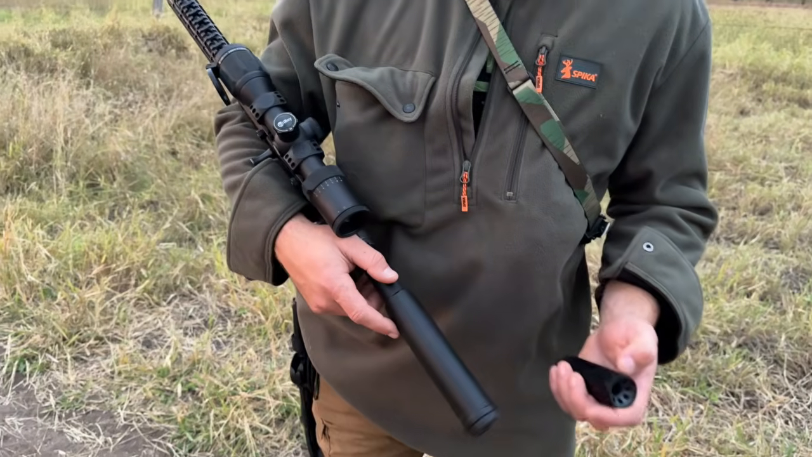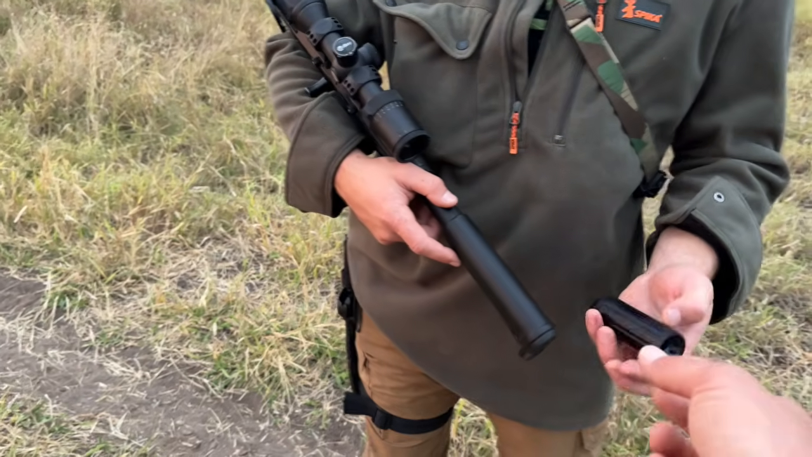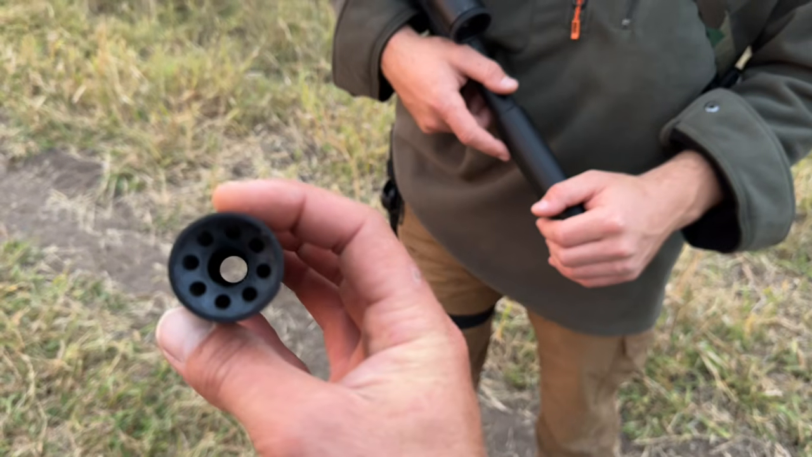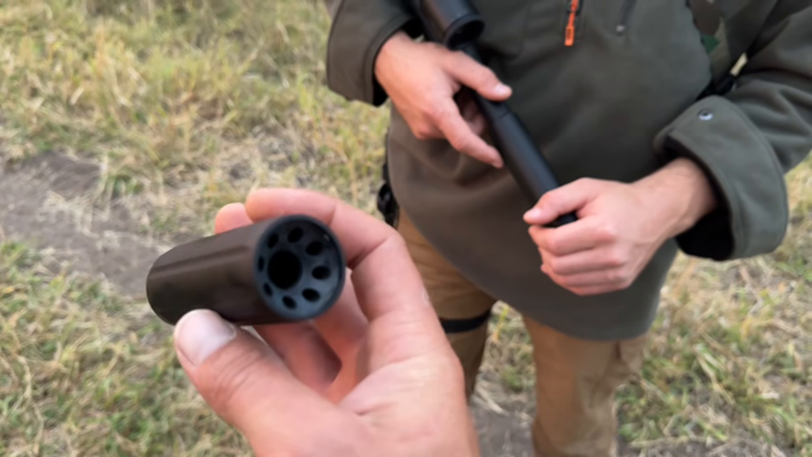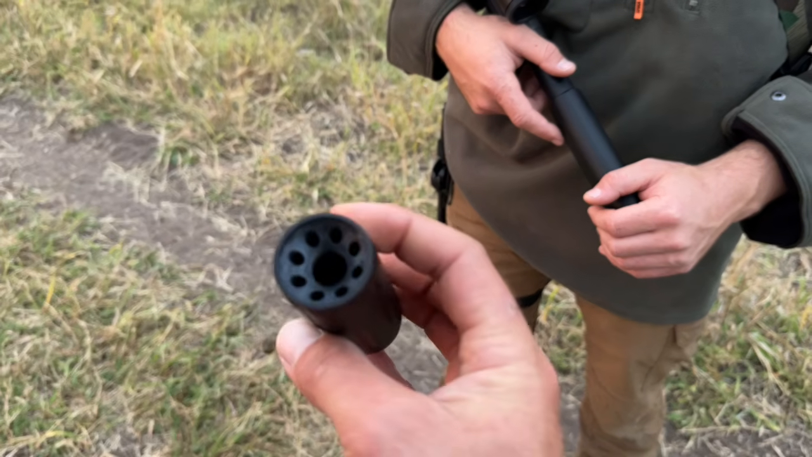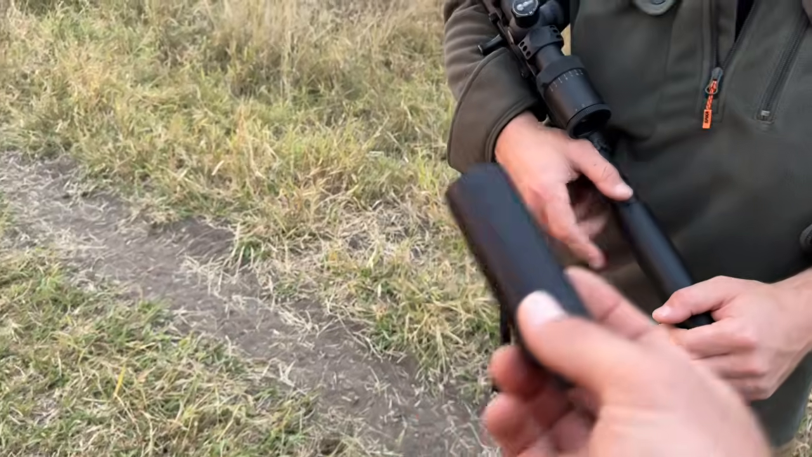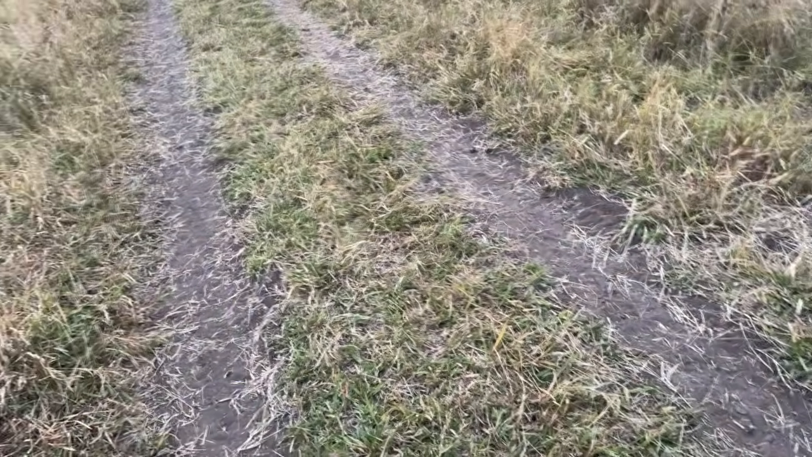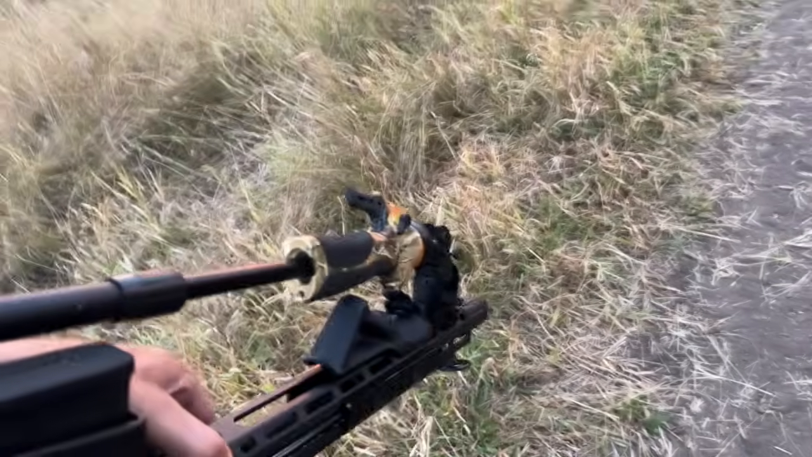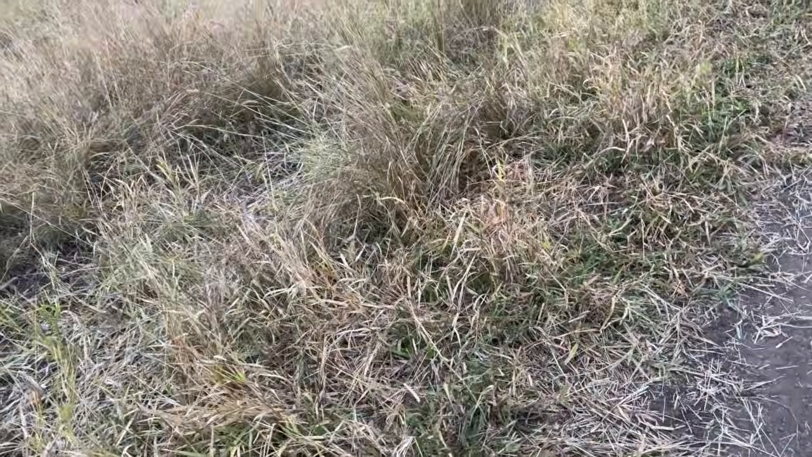Ben's got his SP-15 and I'm actually on a precision rifle, and this is not a suppressor, but it's a little blast diverter. It just directs all the muzzle flash forwards. Just a different one we're trying at the moment on the 2D3. I've got the other PWS one here on my MPR 308, and it's quite a good little device, that one.